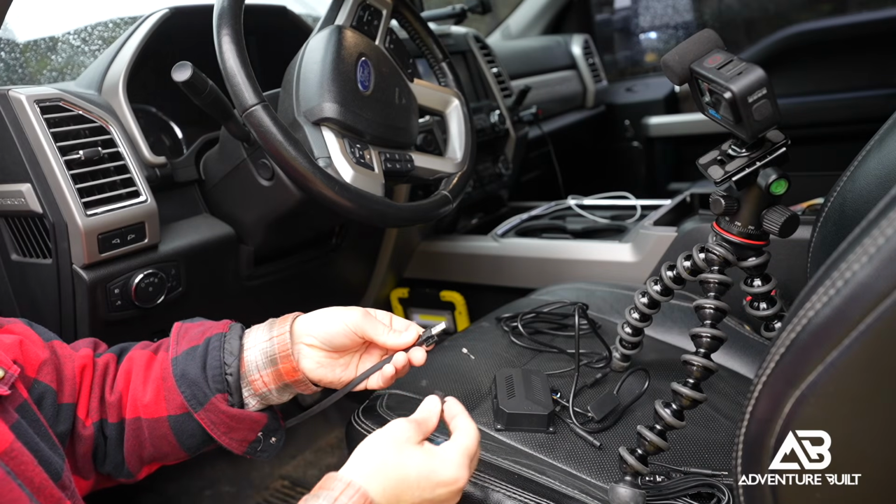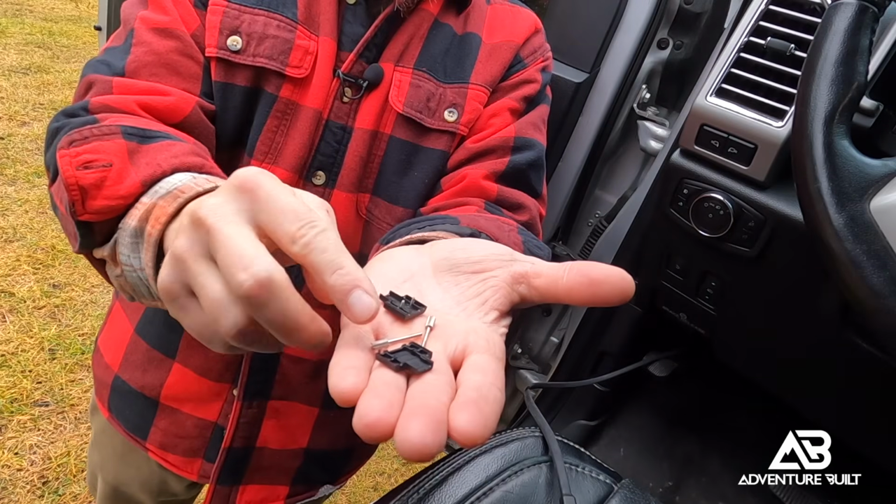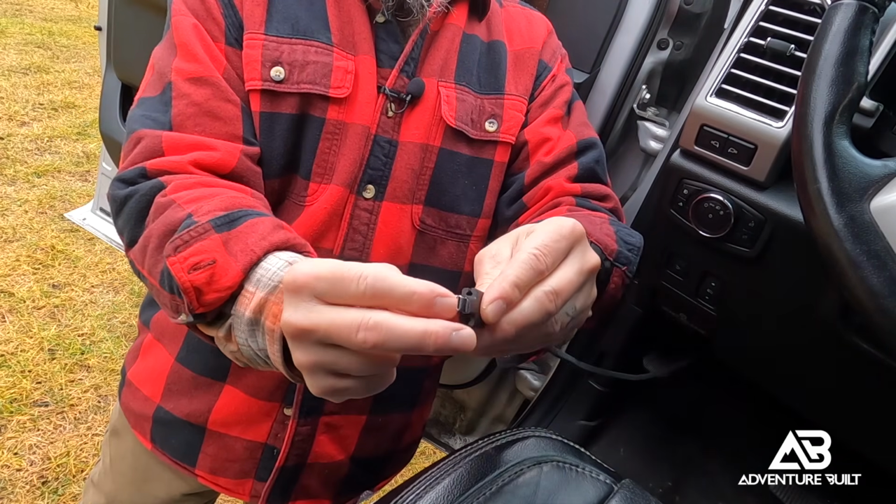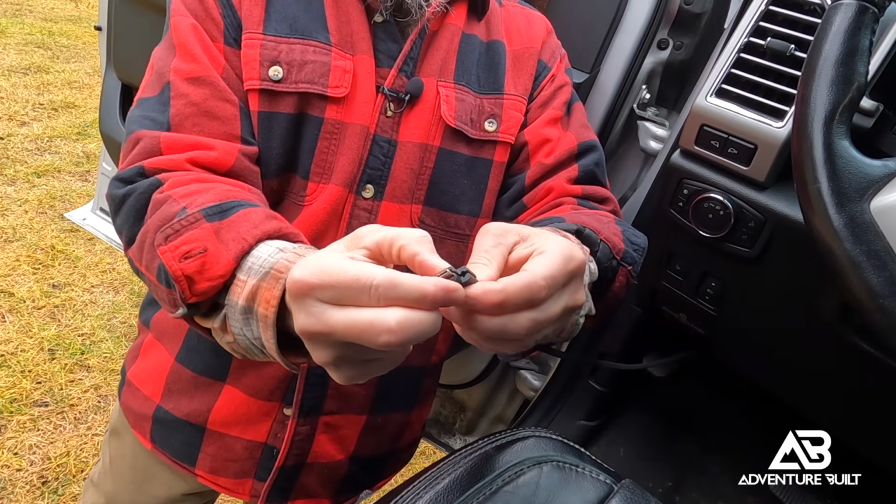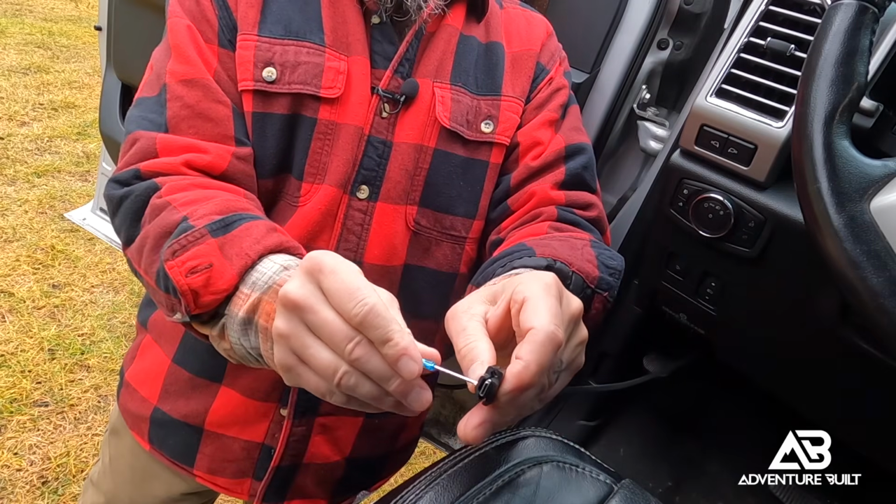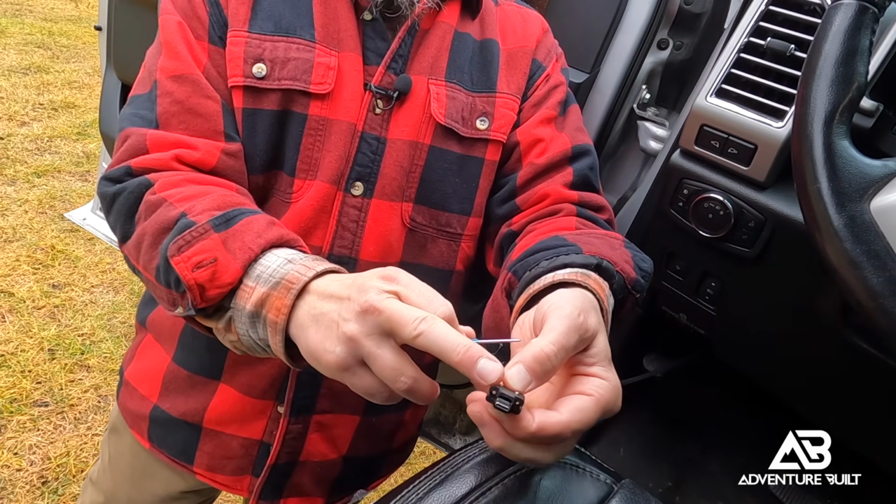Before I plug in the USB-C of the camera, I'm going to take these two black parts here, and this is the old belt and suspenders theory of a double redundant system. That way it doesn't fall out. You encapsulate this just like so. Take the little tiny Phillips head screwdriver that came with the kit, and then you're going to screw these screws down to make this nice and snug.